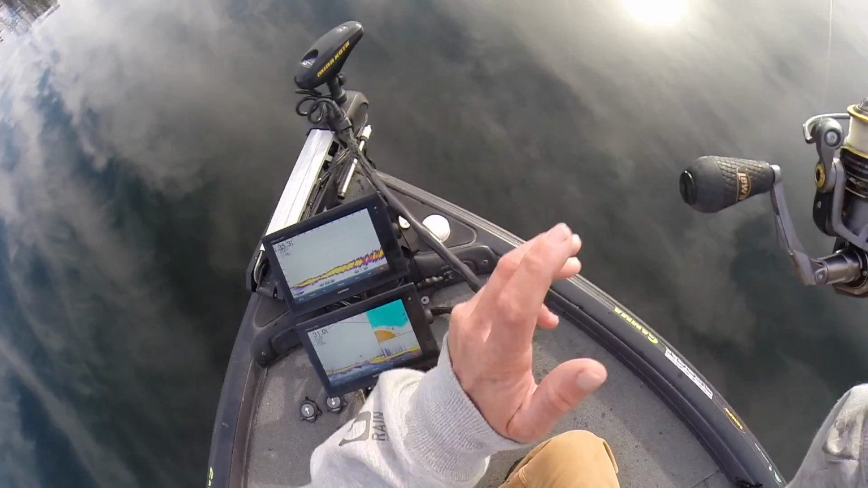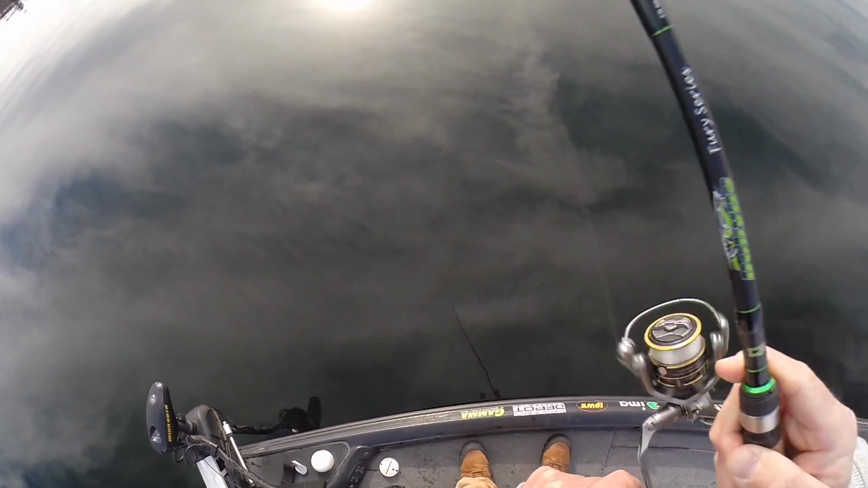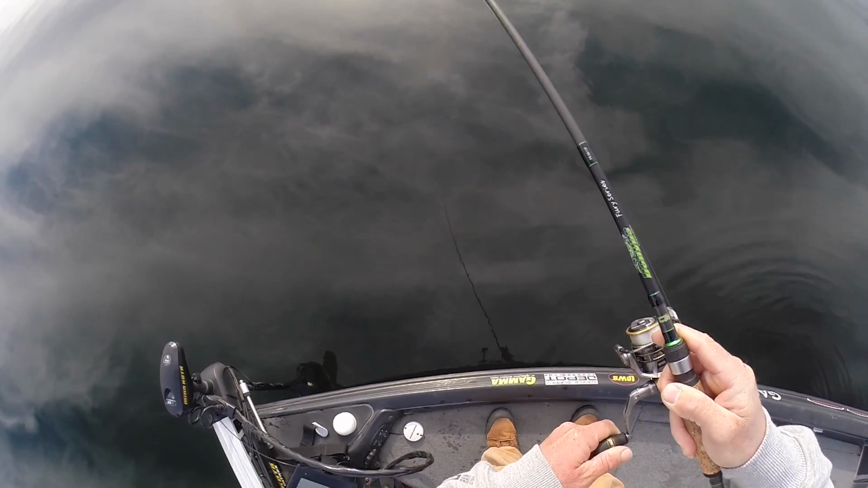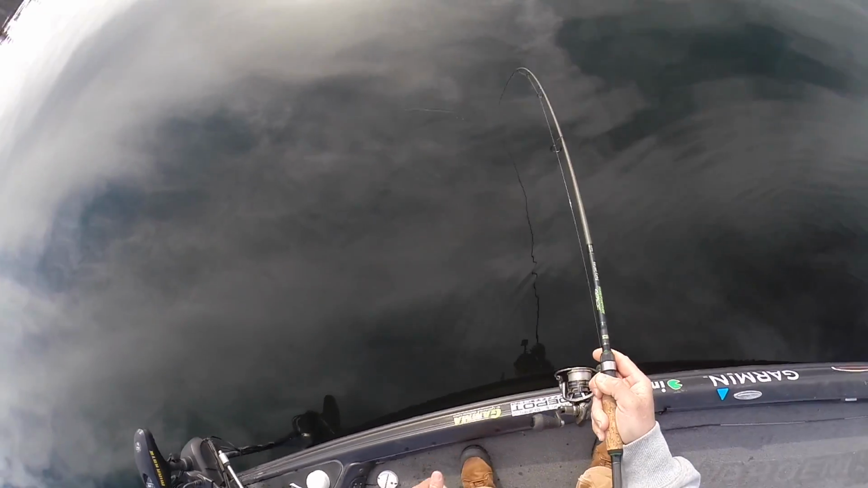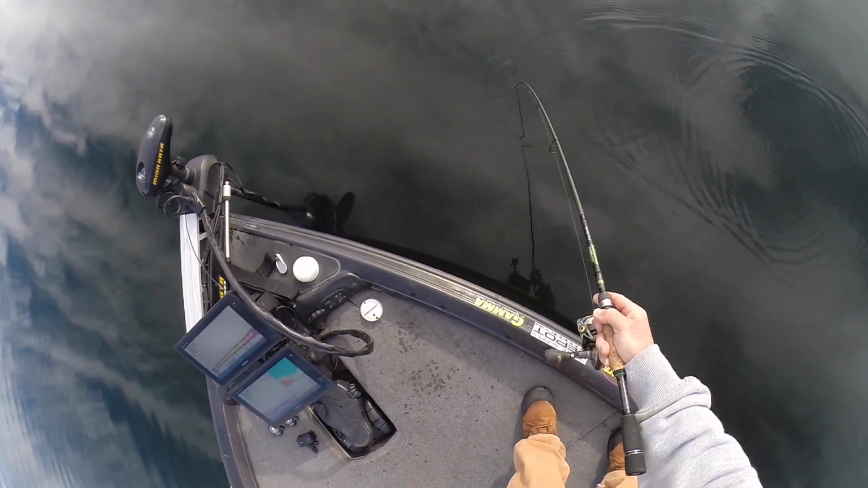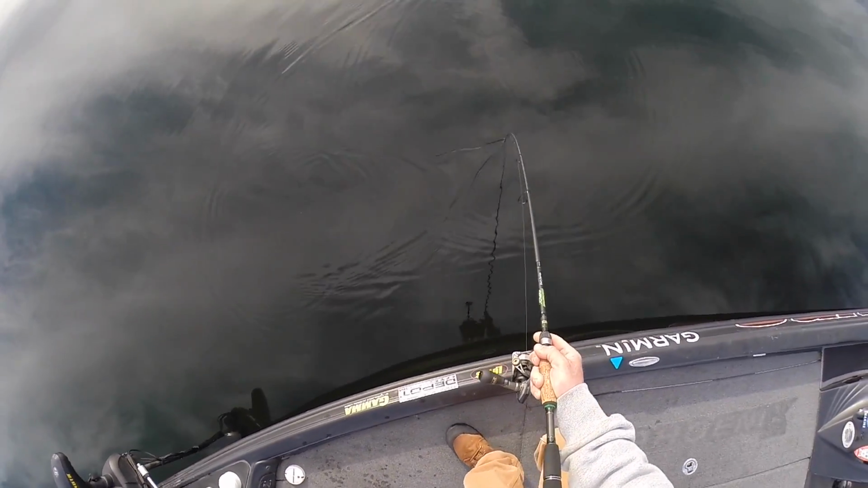Got one coming up. There he is. And that fish was outside the cone too. I was just trying to adjust my cone angle and I seen him come in, and that's a good fish too. Man, they're still full of so much energy this time of year. It's amazing. Our water temperature is 41 degrees.